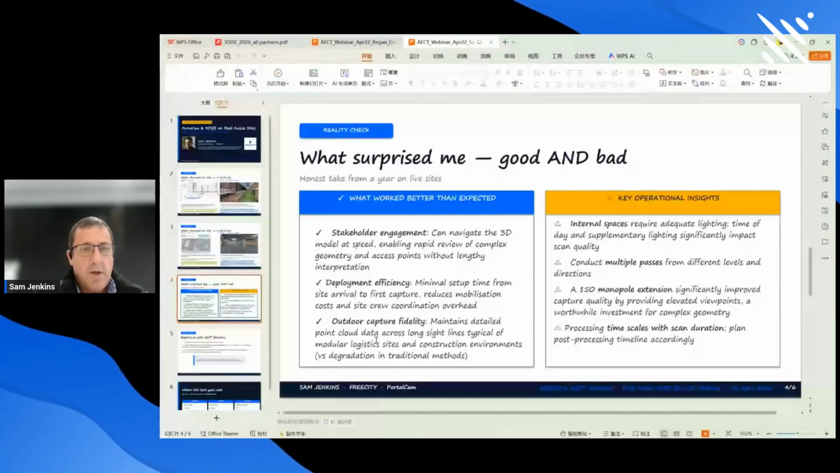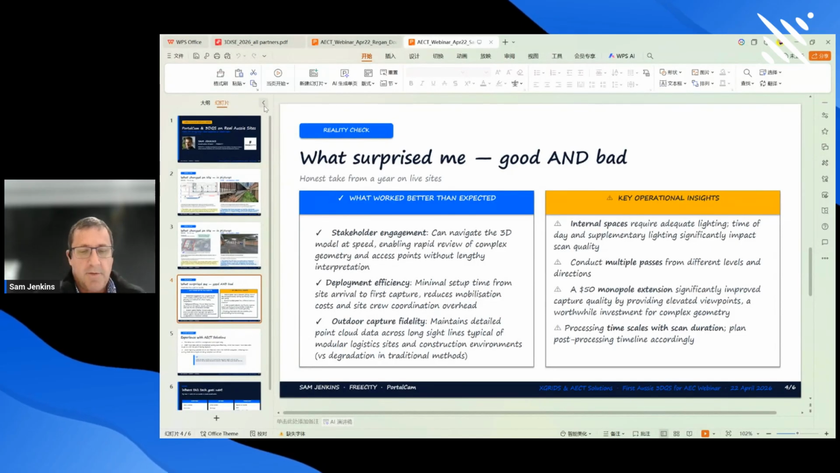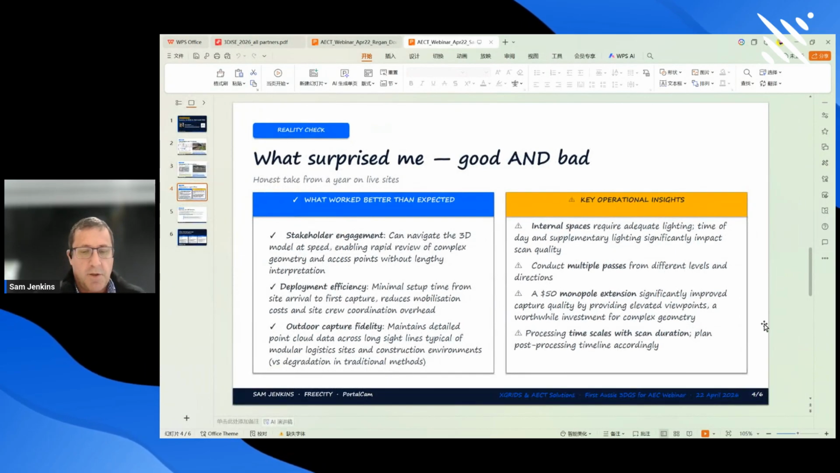So the next slide just talks about what surprised me, the good and the bad. So what worked and what were some of the operational insights. I think the stakeholder engagement piece has been really useful. The ability to navigate around the model at speed through a web browser has been really useful and really powerful